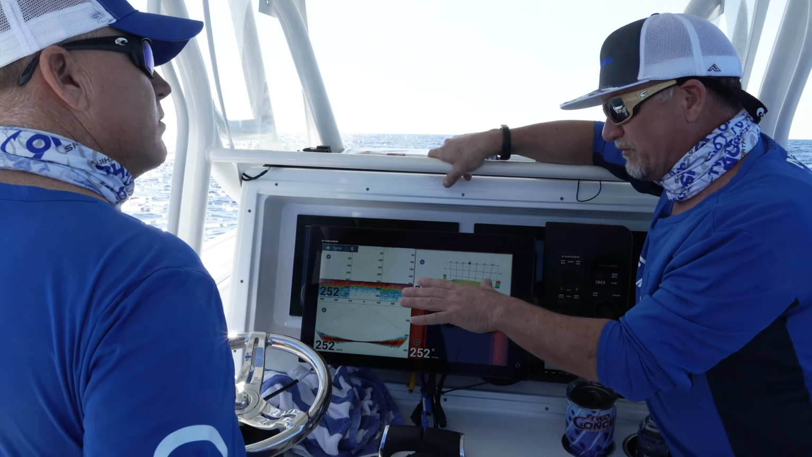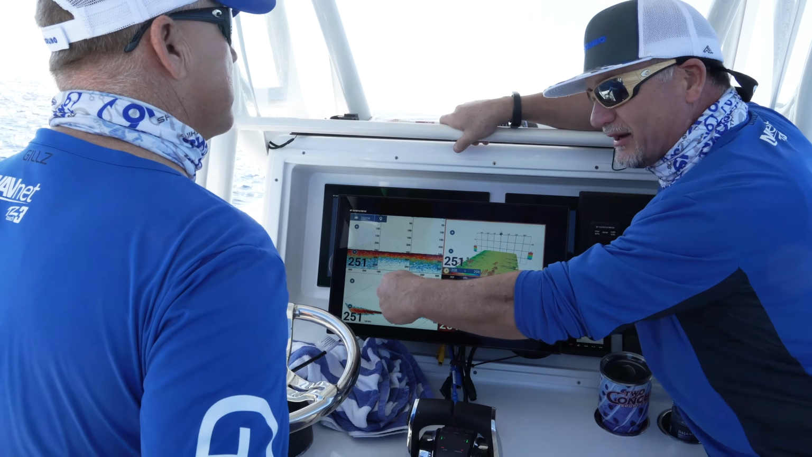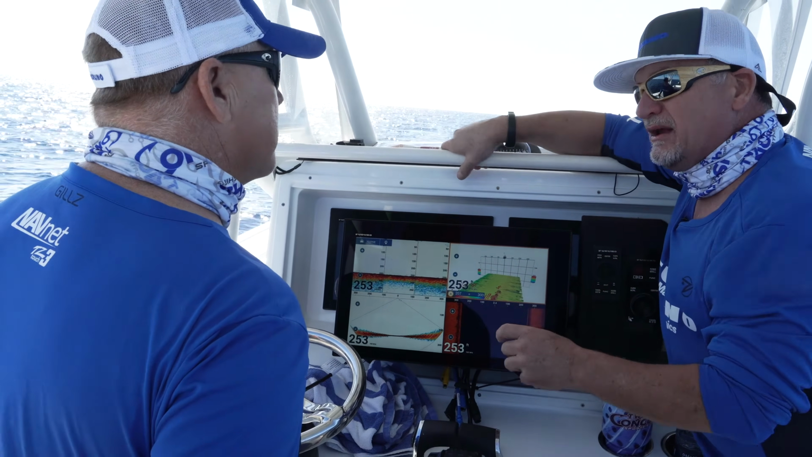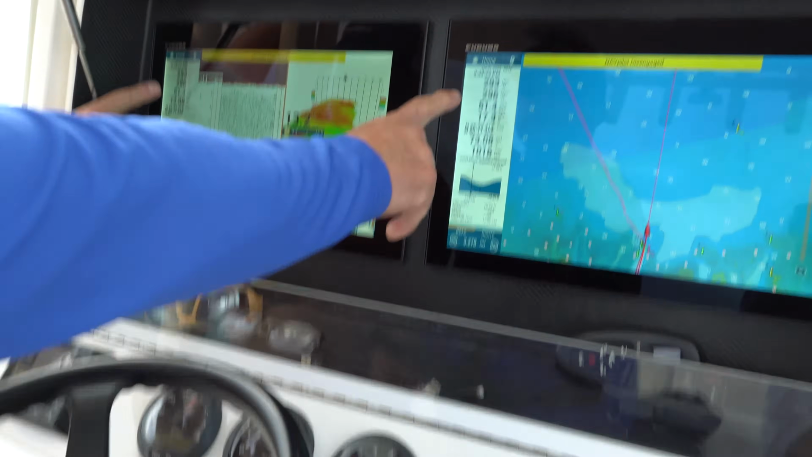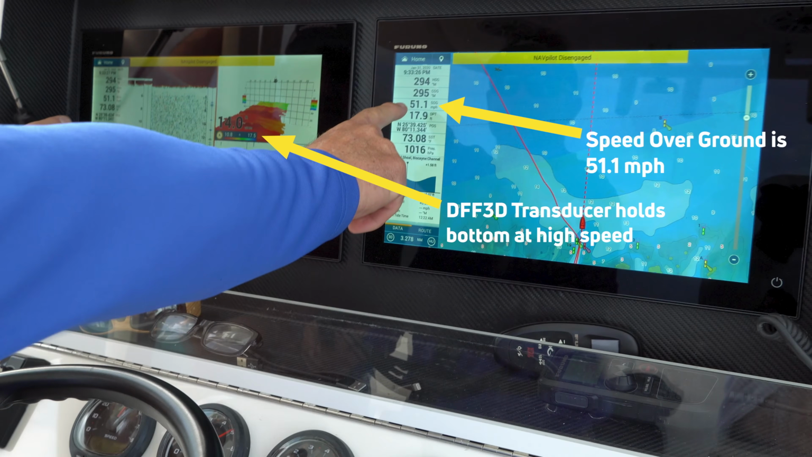That not only gives you more information in real time and more information directly across the bottom, so we don't have to have this side scan mode, but it works at speed. If you notice with our competitors' products, as soon as you start to go fast, that transducer's got to stick down into the water, it gets turbulence and it washes out. Their systems can't work at speed, the DFF3D can.